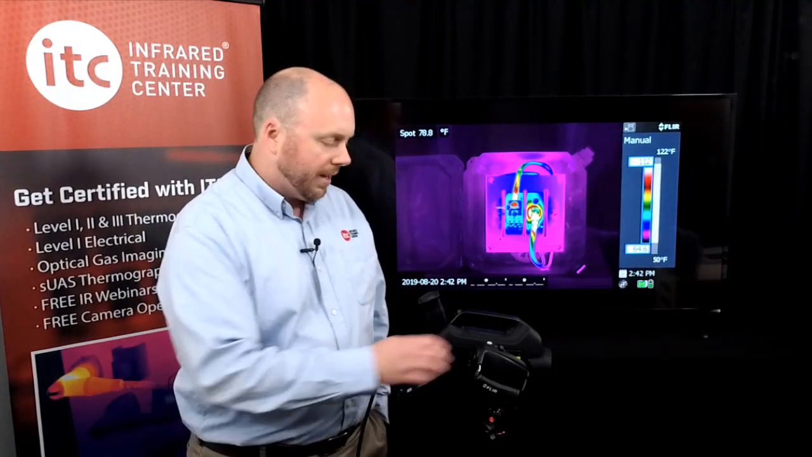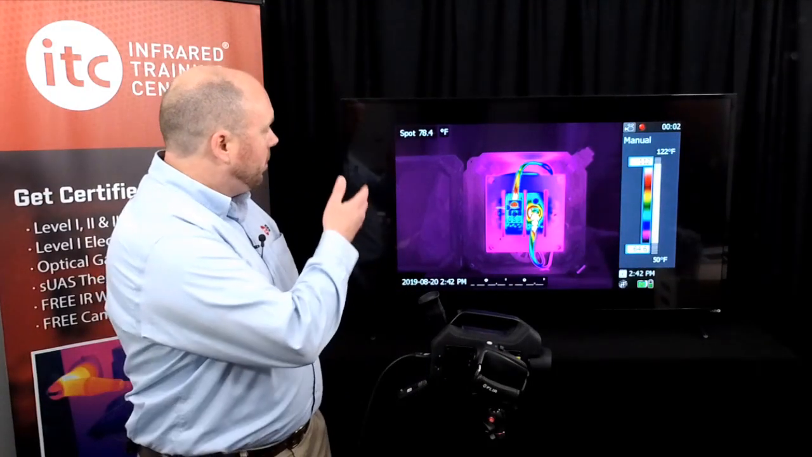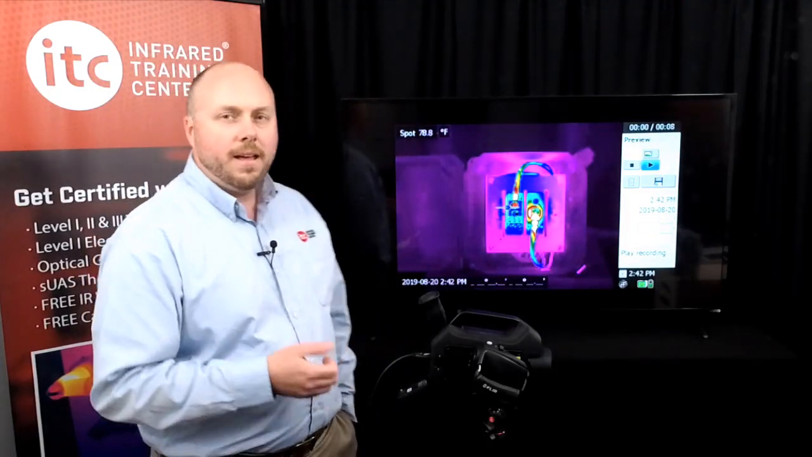To record a video, turn the mode wheel to video. Pressing the Save button will now start a recording. You'll see this indicated by the timer located in the upper right-hand corner of the screen. To stop recording, press the Save button once again. As with still images, a preview menu will display where you can save the video, discard it, play the recording back, pause, or even skip to an individual frame.